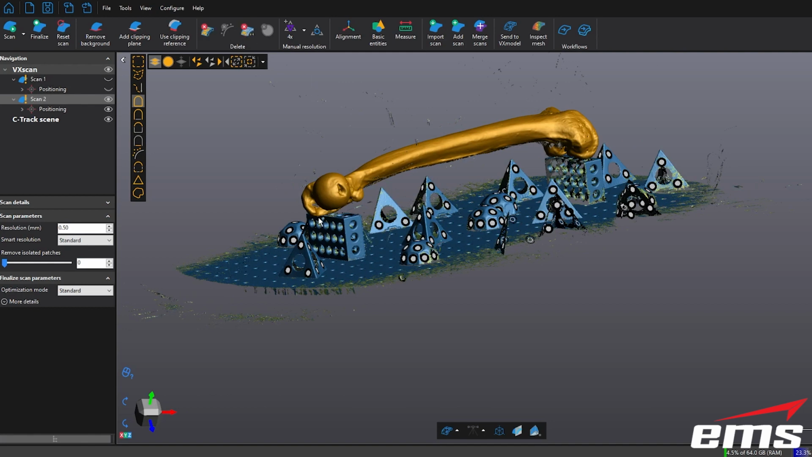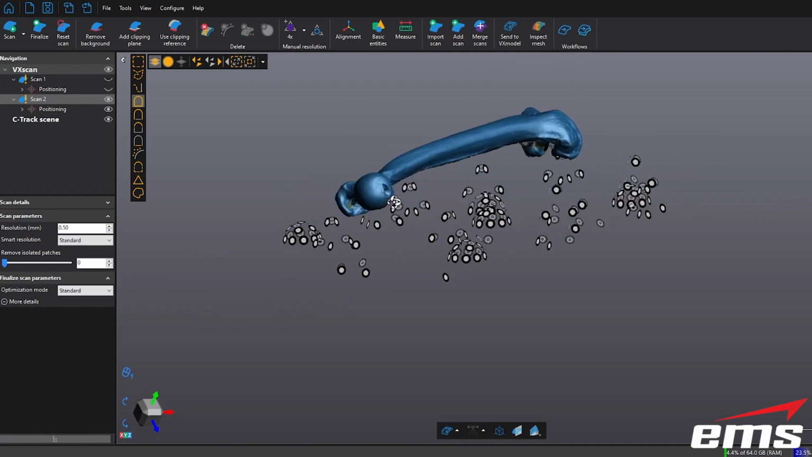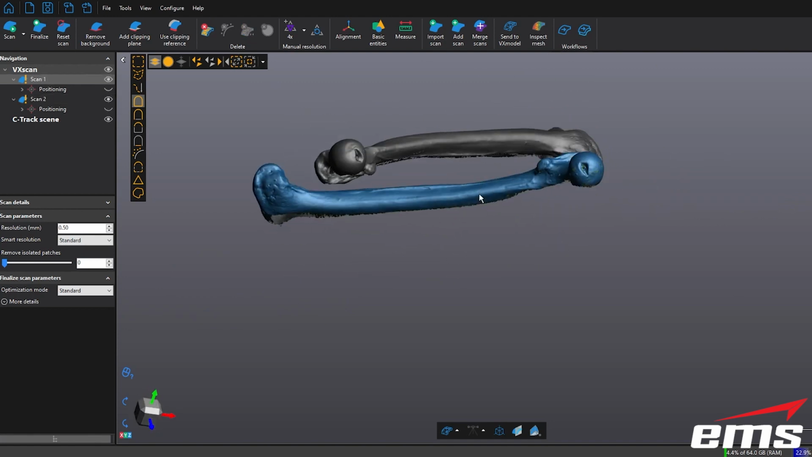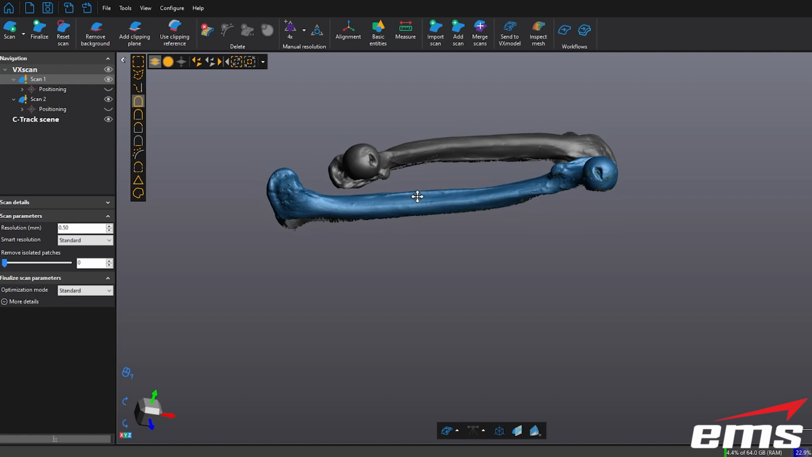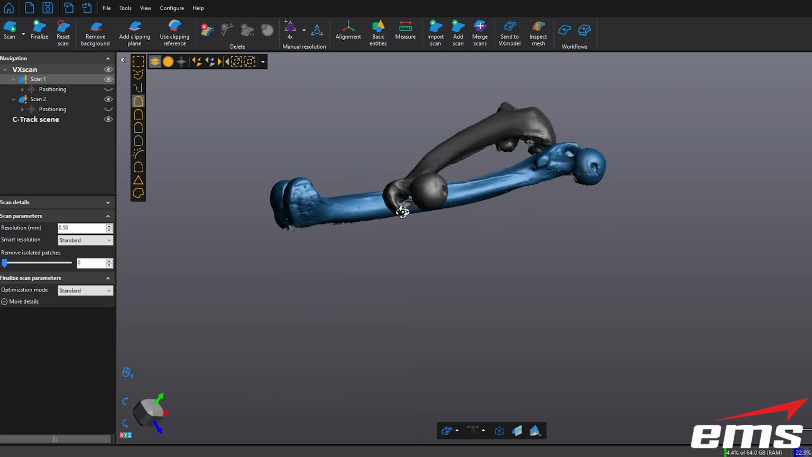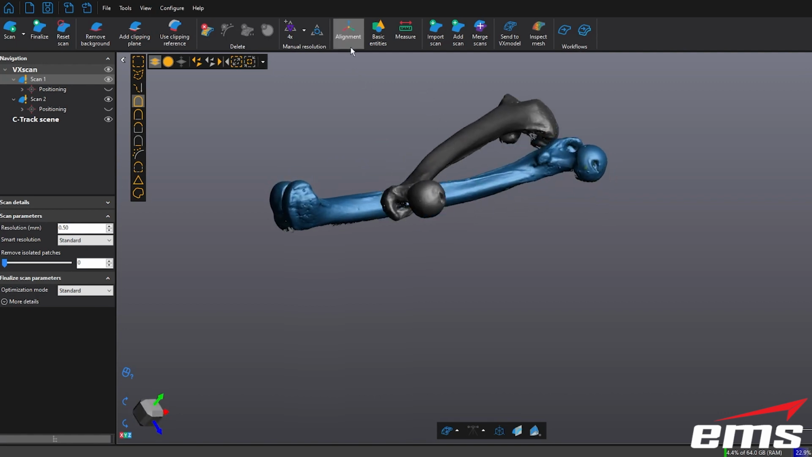Now, if it was connected a little bit, you can go in with some of these other tools and separate it. But usually, if you do a good job setting it up, you can do this pretty quickly, and usually just a click. Okay. So now I have my two scans. Obviously, they're not aligned. Now you could have 2, 3, 4, 5. Typically, we don't have more than 3. 2 is the most common, but every once in a while the shape of the part might require 3.